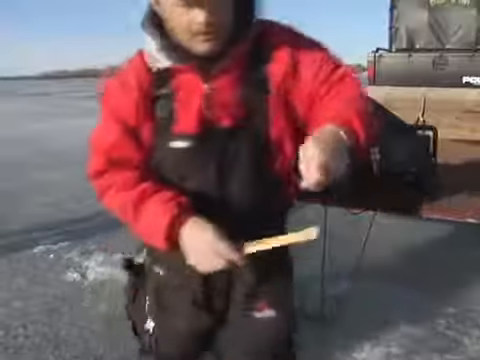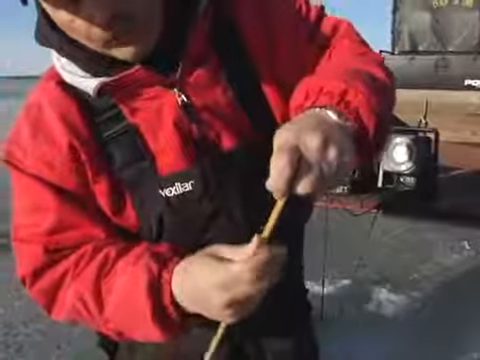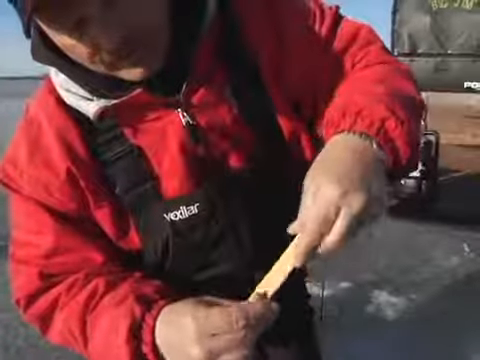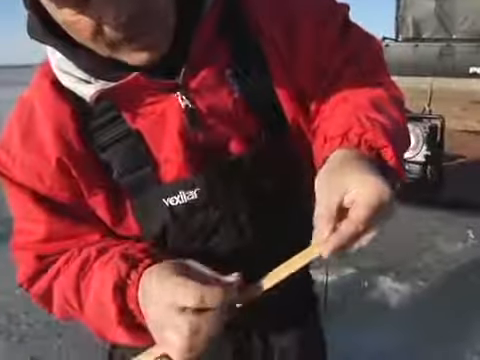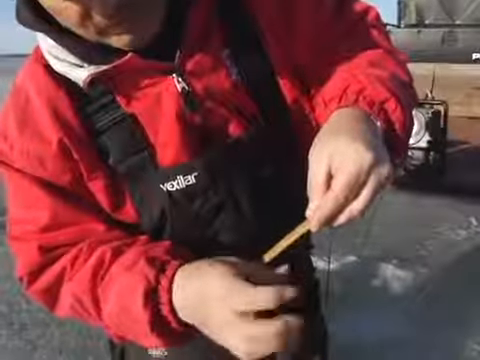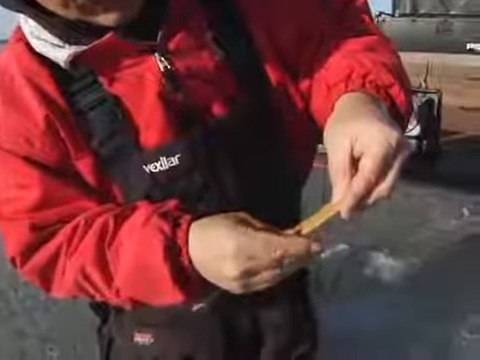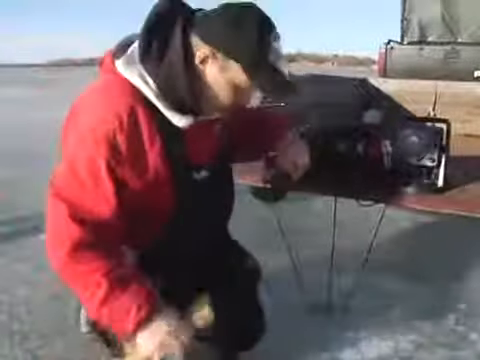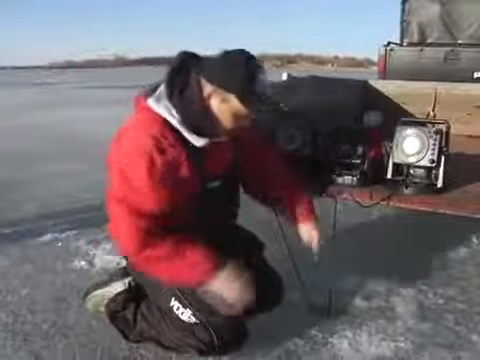Now let me show you what I've done here. I've taken these split shot and I've taken a ruler and I've moved them exactly 2.5 inches apart. I want to be 2.5 inches apart because that is a point that a lot of people are totally unaware of. Okay, 2.5 inches is right about there. Now at 2.5 inches, these 2 little split shot are going to be seen in 45 feet of water. Now, what I'm going to do is drop these babies down.